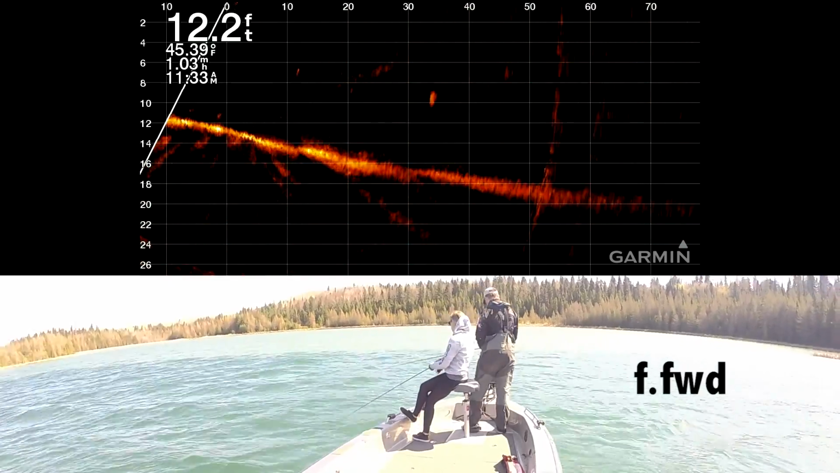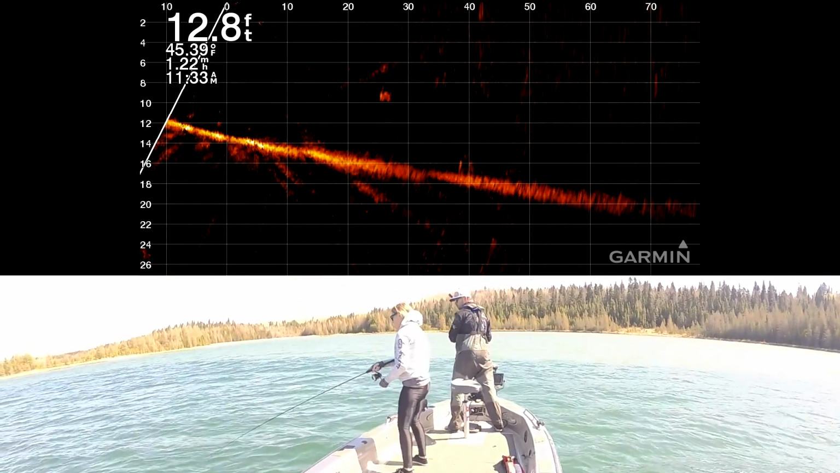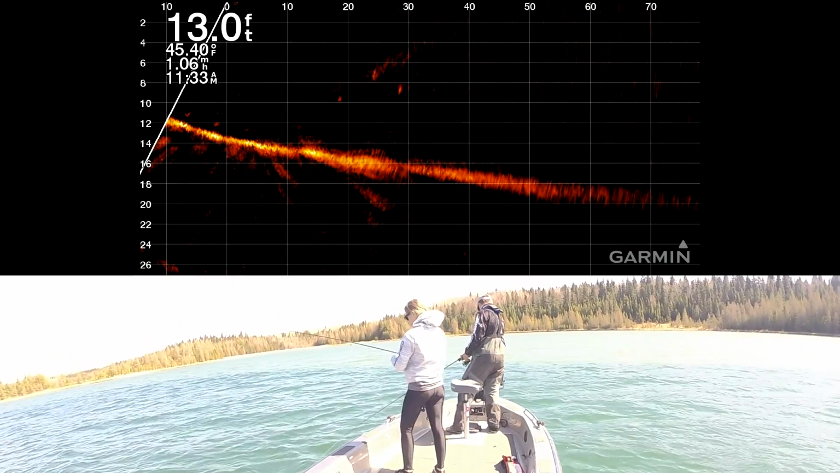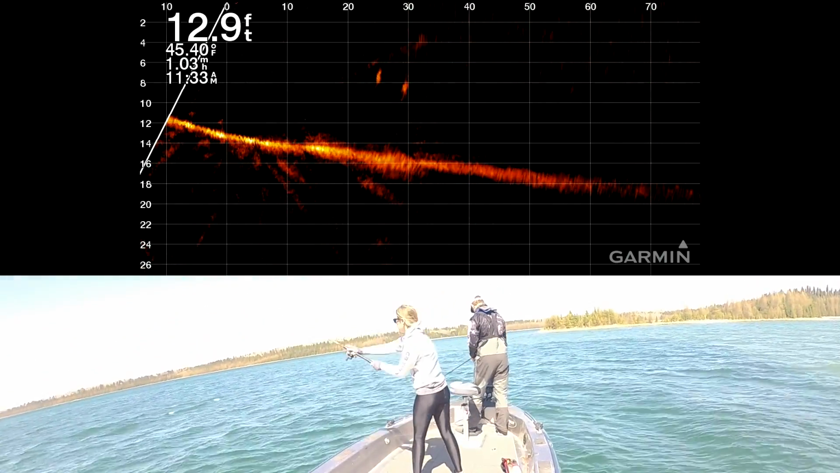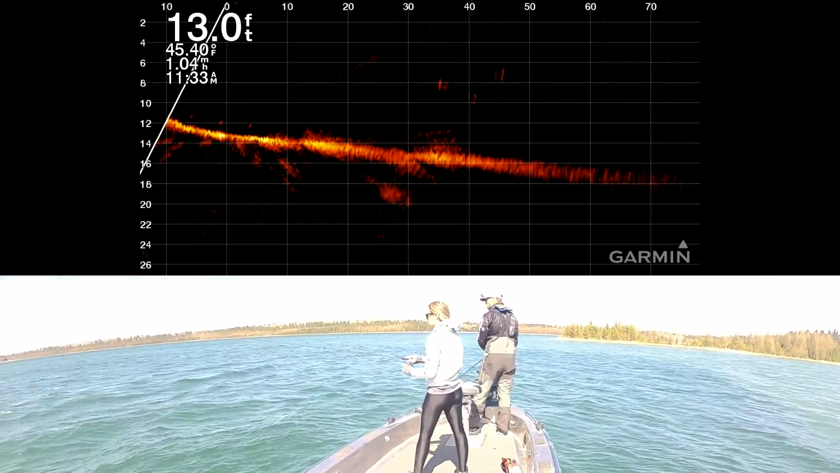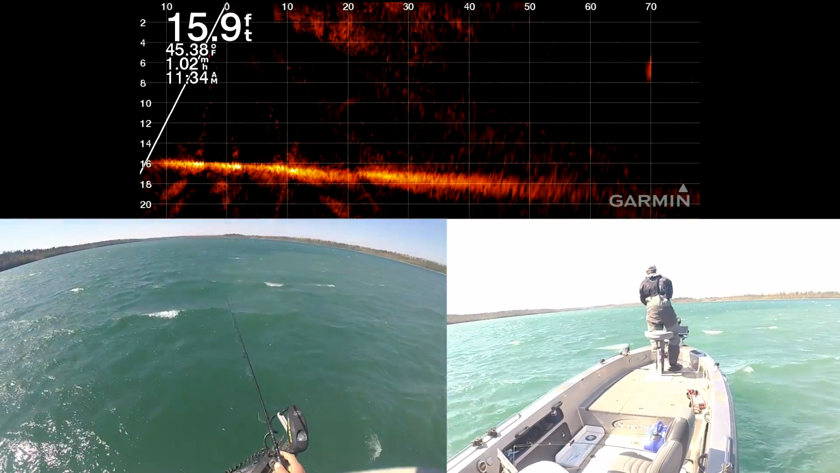Yeah. 30, 40 feet. Oh, I just had a hit. Nice. Oh, hit it again. Really, that close? Same angle, Michelle. 20 feet right here. 30 feet on this line. That's perfect, probably. Putting on a heavier jig. This wind is freaking crazy.